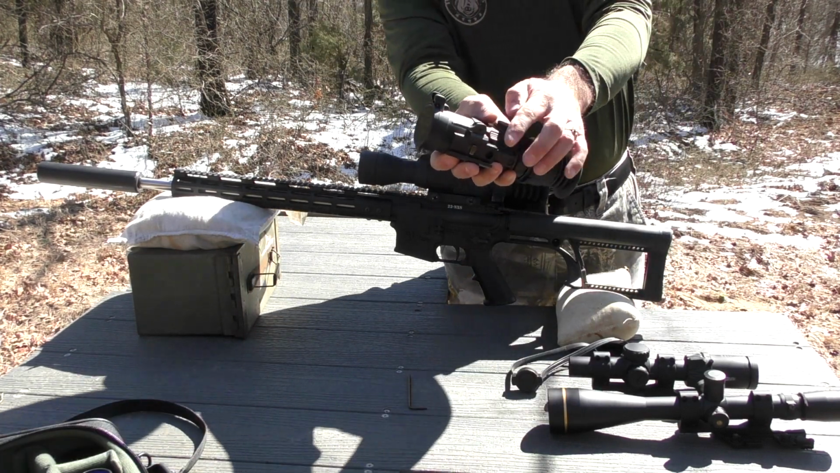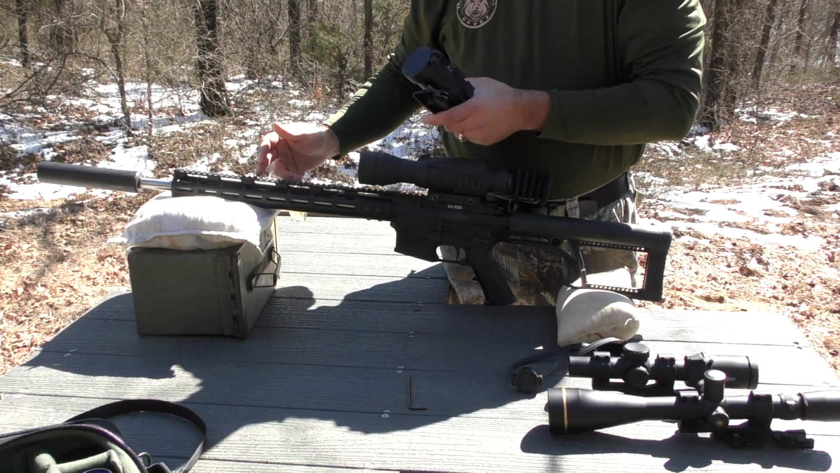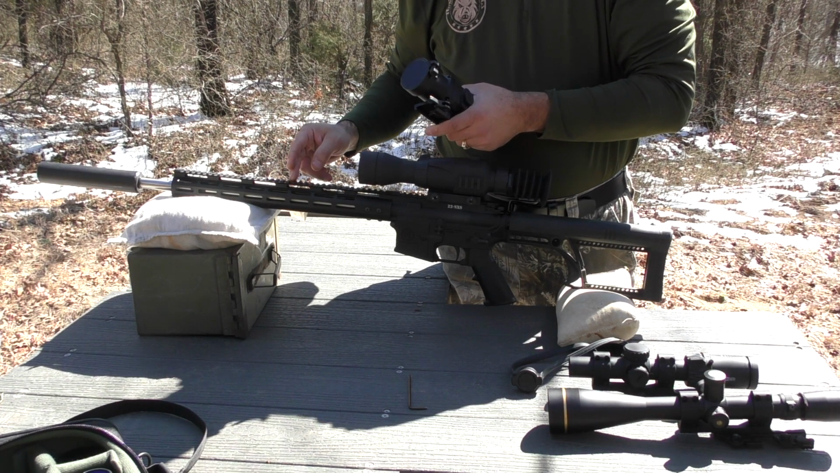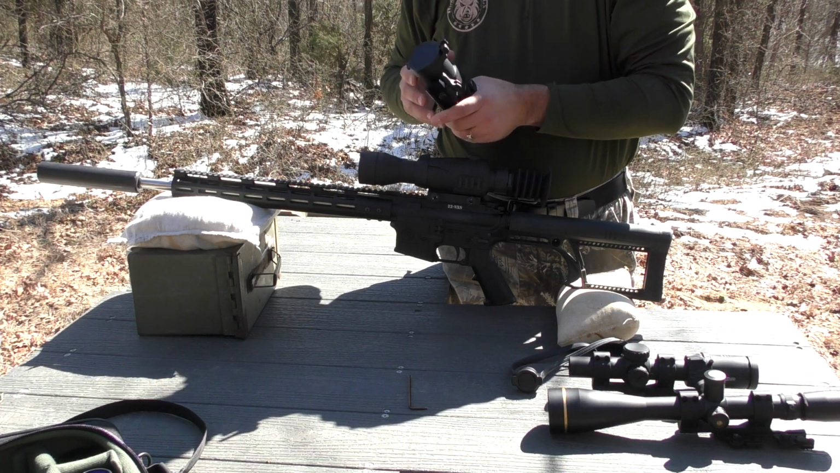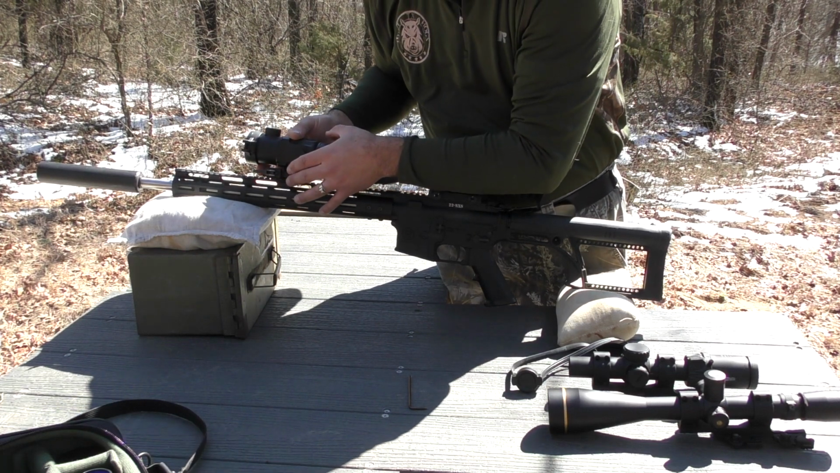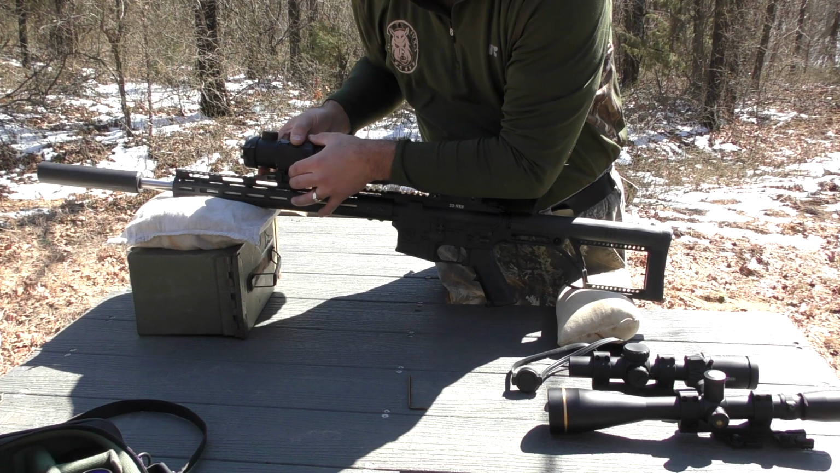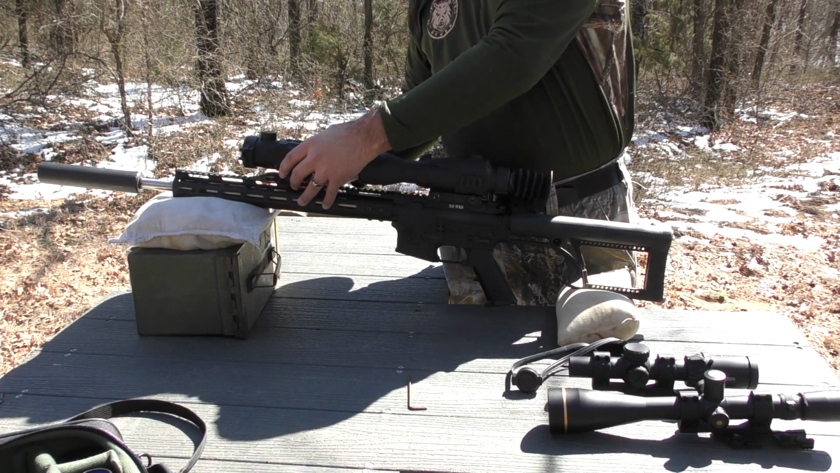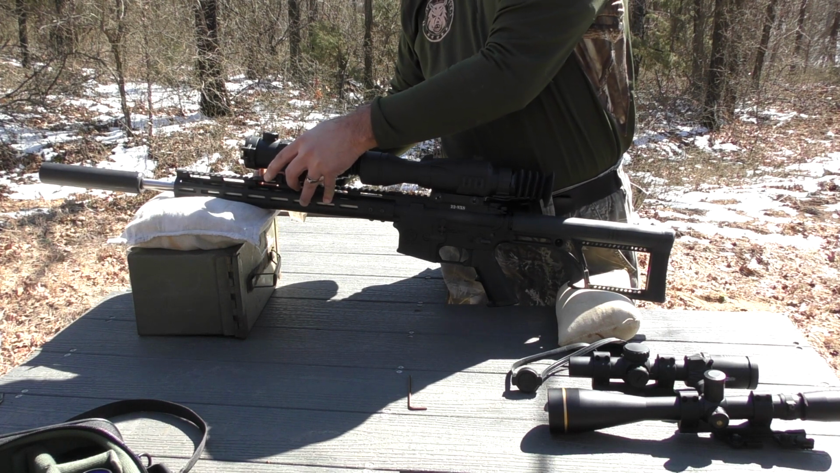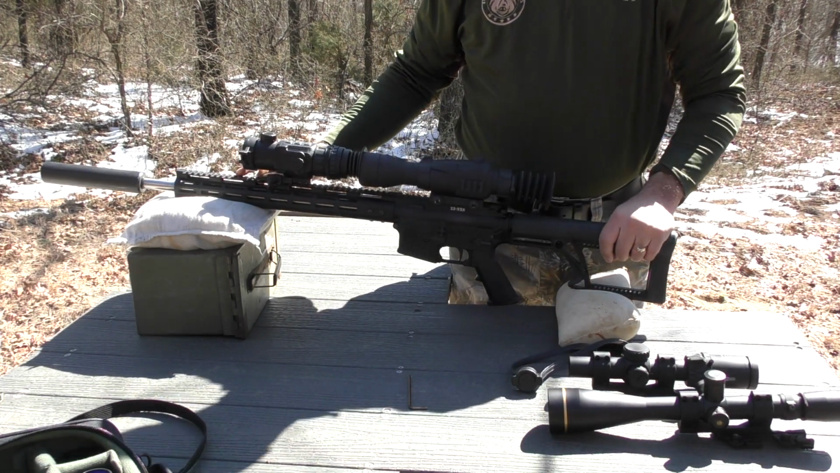You start with the throw lever forward all the way. If you have numbered rails, that will help because you want to catch the same rail slot each time you come on and off in terms of repeatability of your zero and your accuracy. This particular handguard that I have today does not have any numbers in the slots. So right there, I've caught it. It can move back and forth. You want to go forward all the way, and then you want to throw the throw lever back.